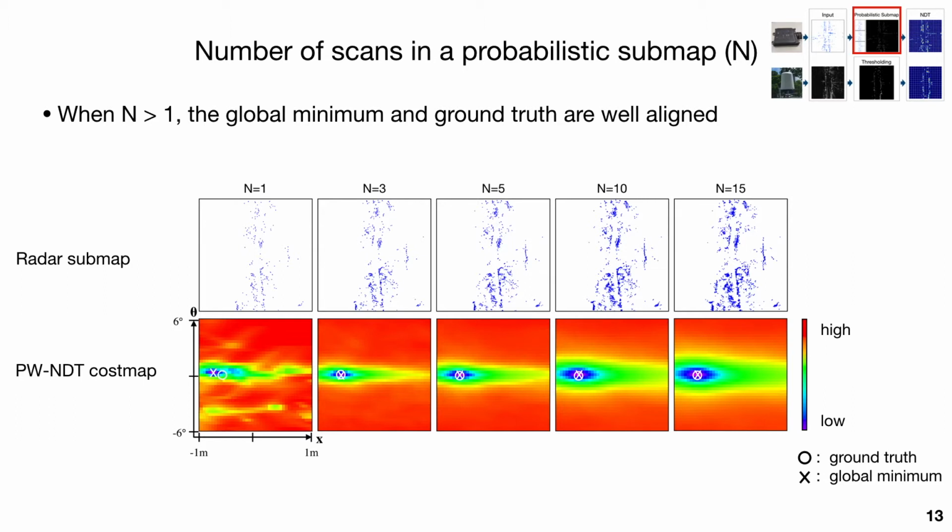This is because the single radar scan is too sparse to represent the shape of the environment in PWNDT. On the other hand, once we build the probability submap, that is, we set N bigger than 1, the global minima and ground truth are well aligned.